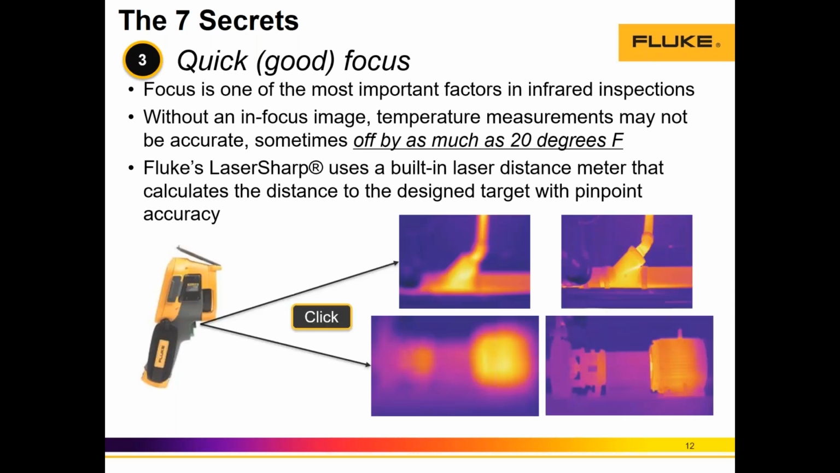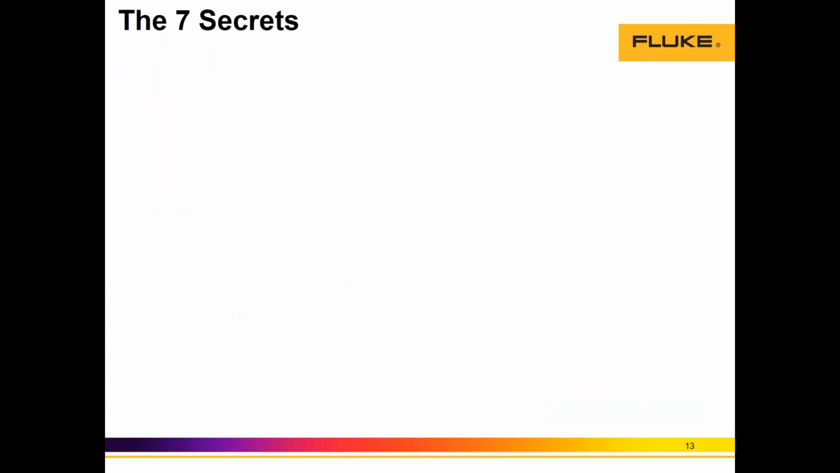And autofocus is a key component here. It's just a click: focus on the area, click the black trigger of the camera, and you will see that the image will automatically focus in less than 2 seconds.